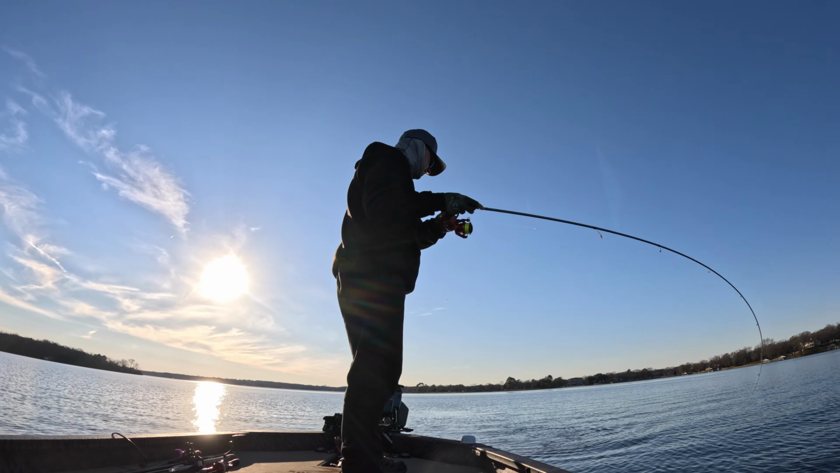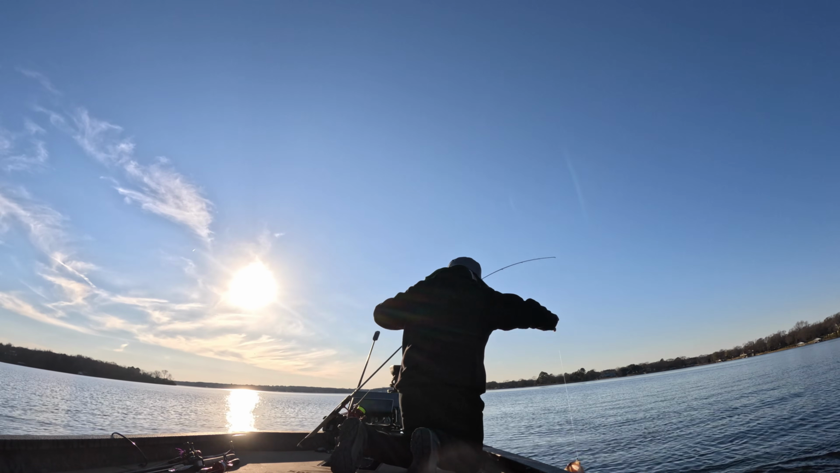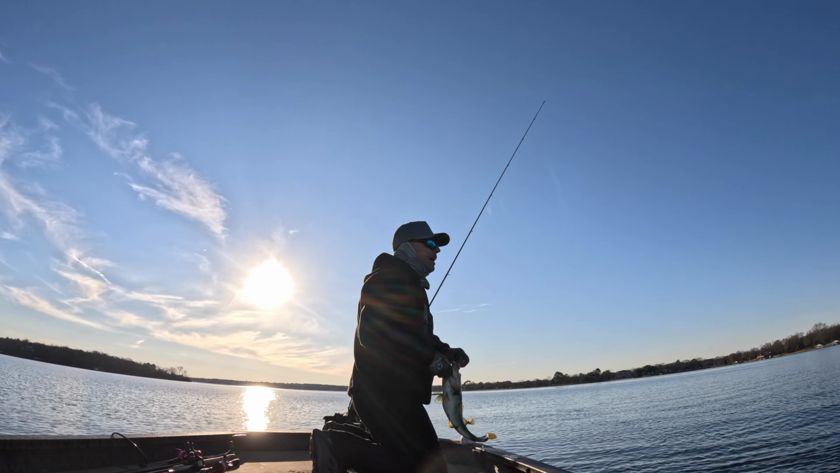I wish I had a swim bait though. That's when you have the swim bait on the deck. They're up high like that, and instead of the schoolies, the 2 and 3 pounders, you might get a great big one mixed in there.